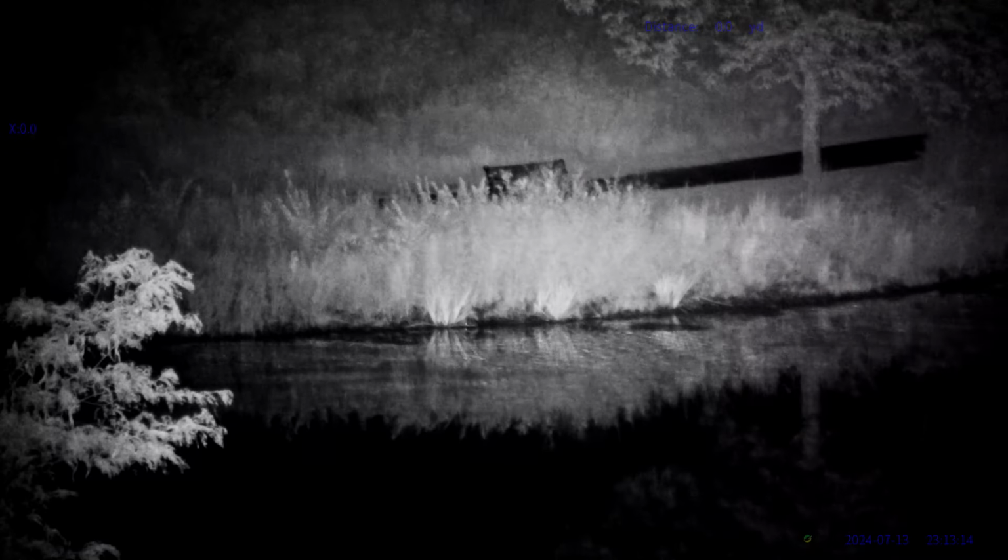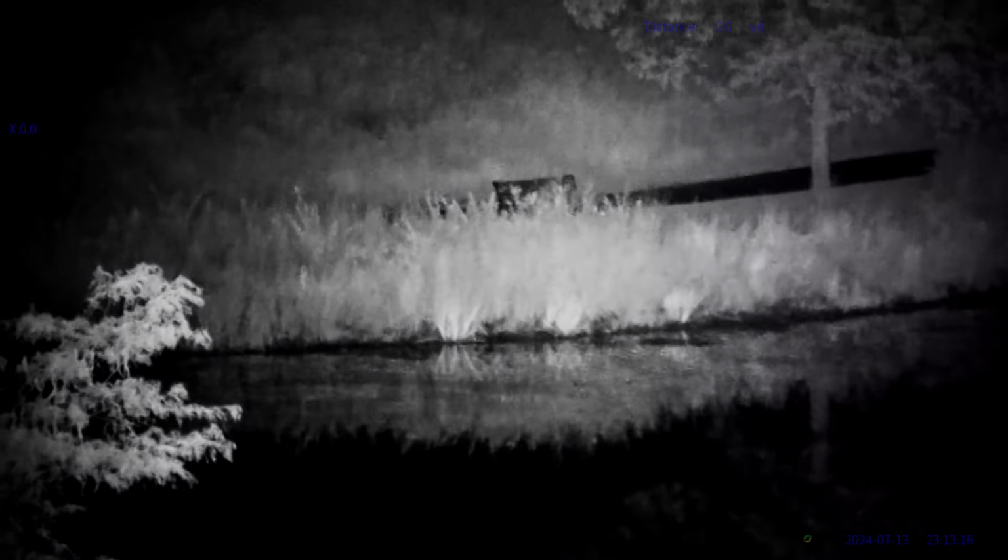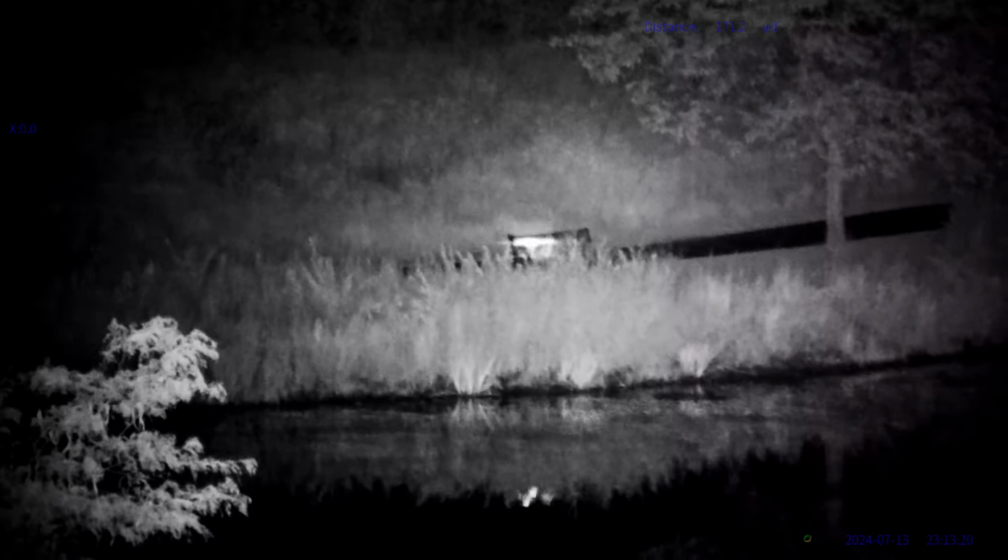Alright, I'm now looking way across a pond down there. There's a park bench there we can see, and let's laser. Okay, so that's 170 yards to the park bench, and pretty nice image quality. We'll see if we can zoom in here, and I might need to adjust the focus as we do. You always want to be matching your focus, not only on the optical lens but also on the IR. So that's 8 times right there. We can see the park bench pretty clear.